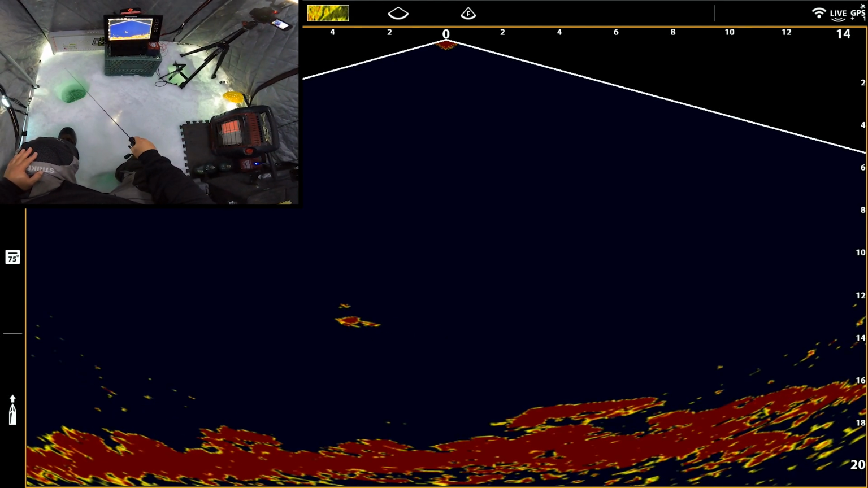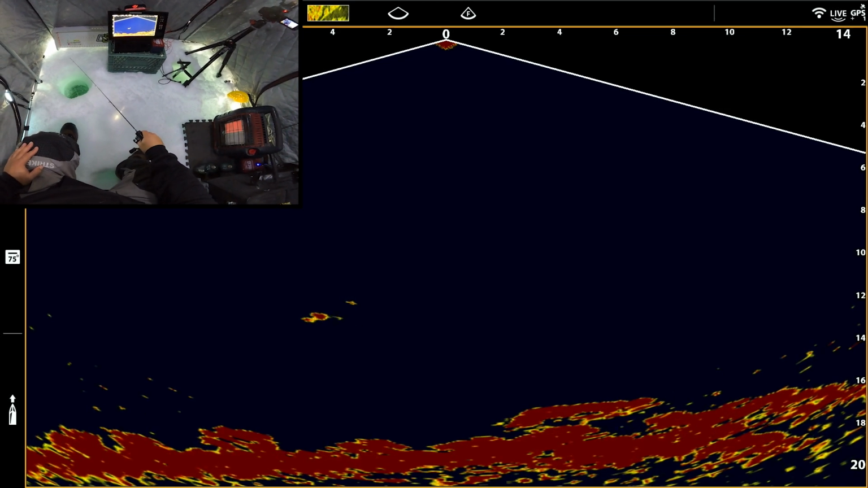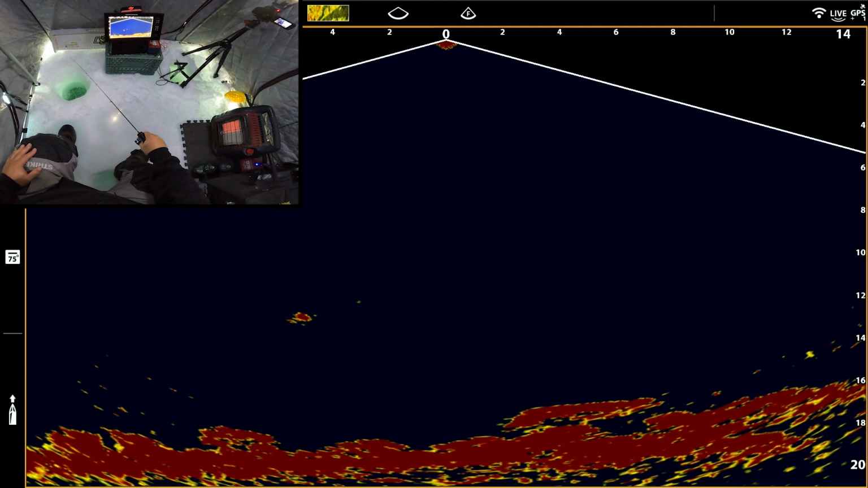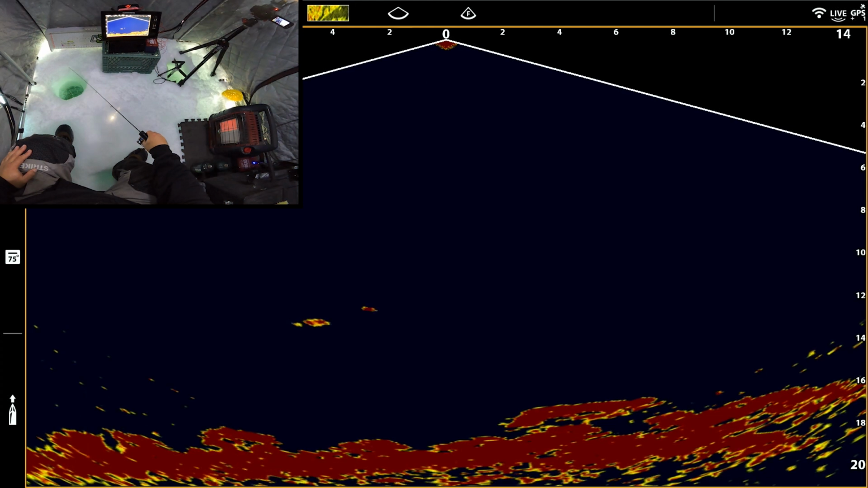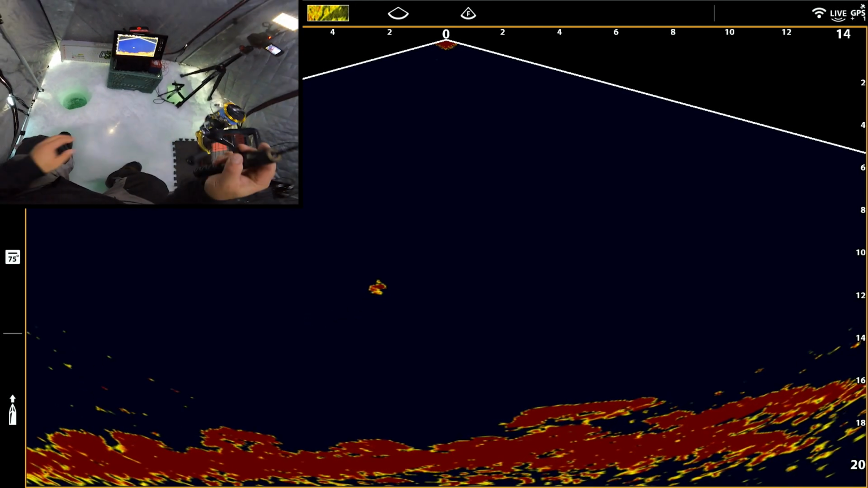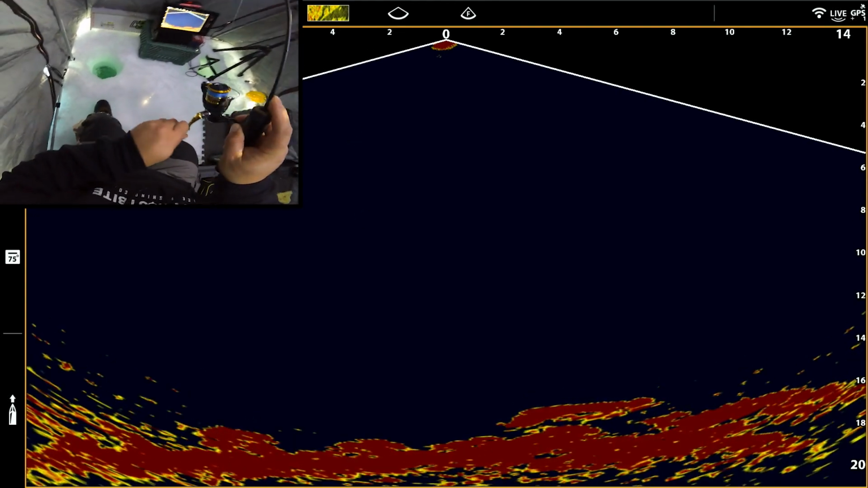I was gonna say pike to start with, but maybe now a bass. Looked narrower than it was wider. But let's see. If it was a pike, I feel like it would have ate already. Come on. There we go. Wow. What a day.